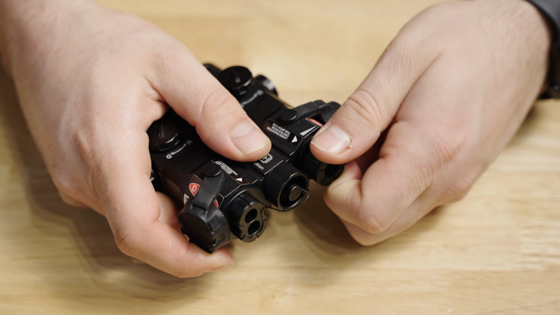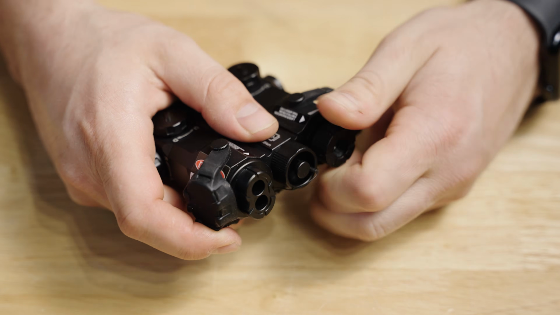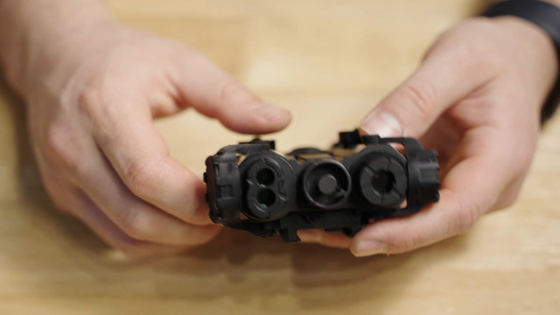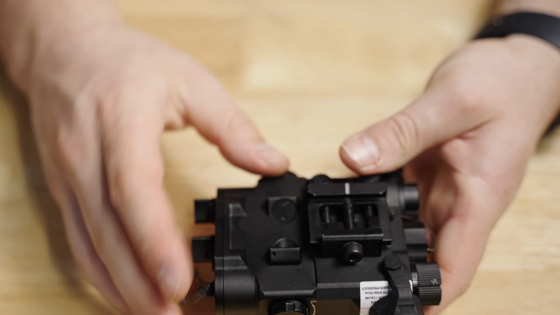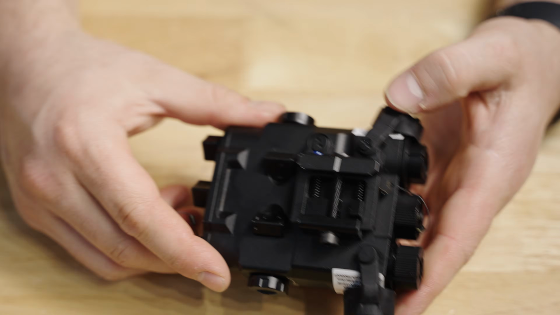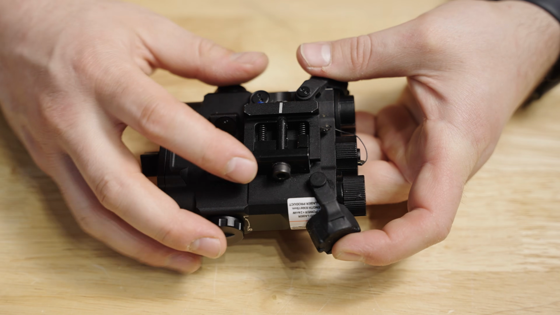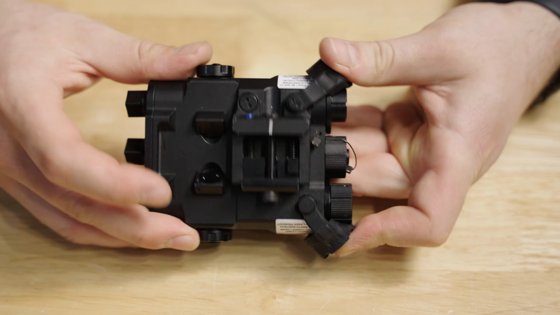The convergence and divergence are controlled by turning the unit forward. The battery is on the front of this unit, and the mount can be a standard cross-bolt locking or a quick detach configuration.